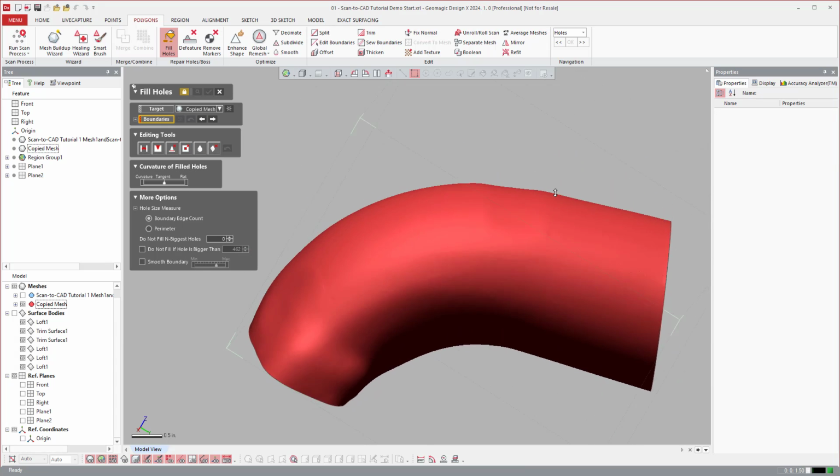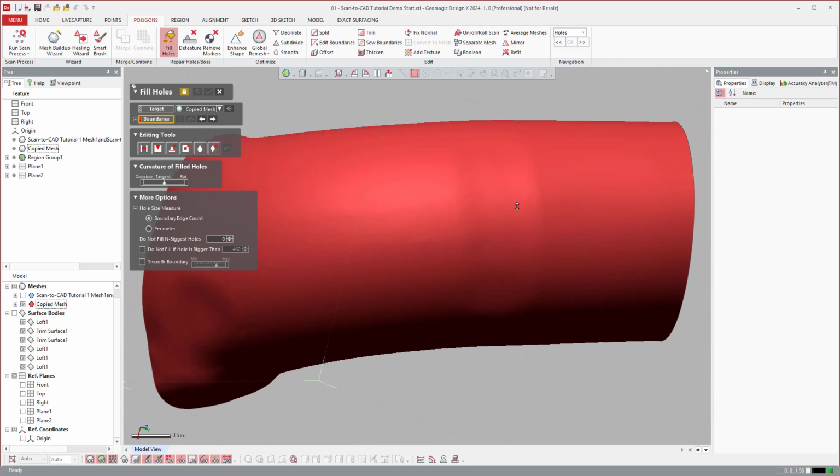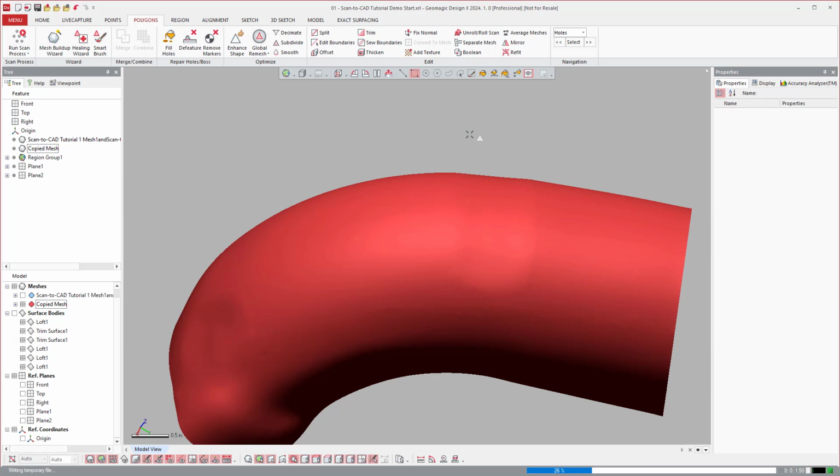So sometimes if it has a little dip in there that you don't want, see, it does look like it has a little bit of a dip. I can undo.